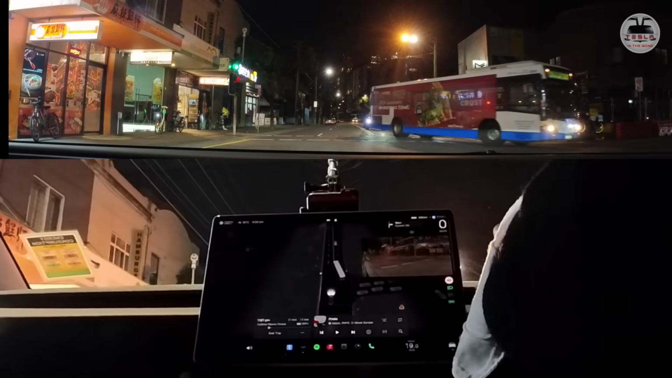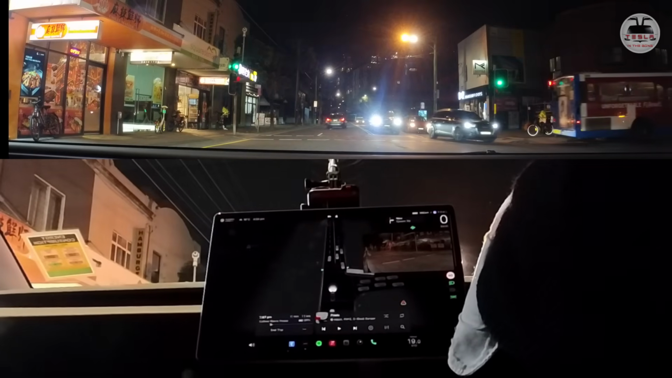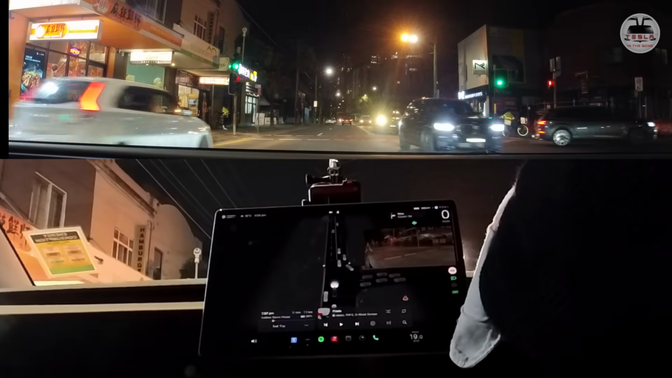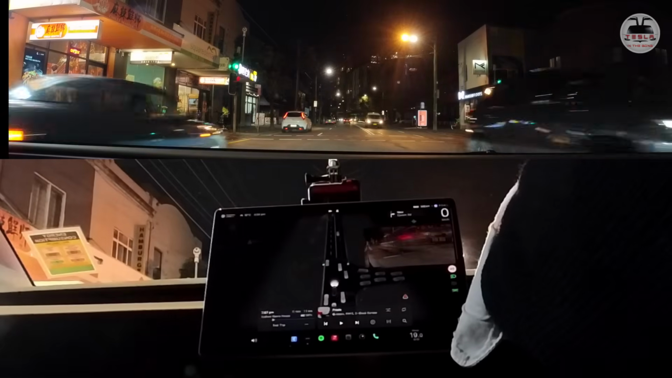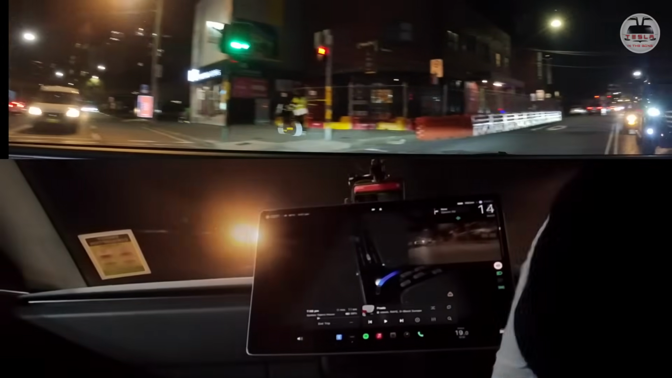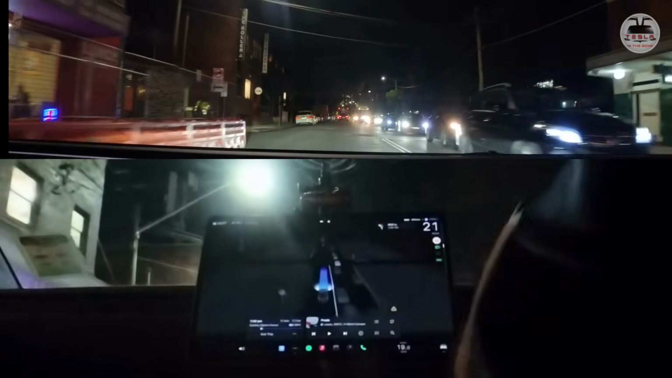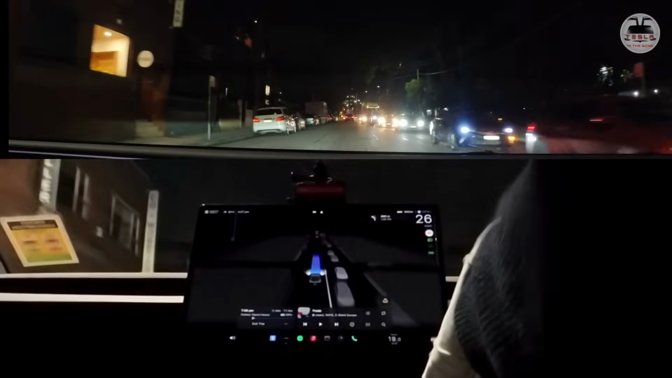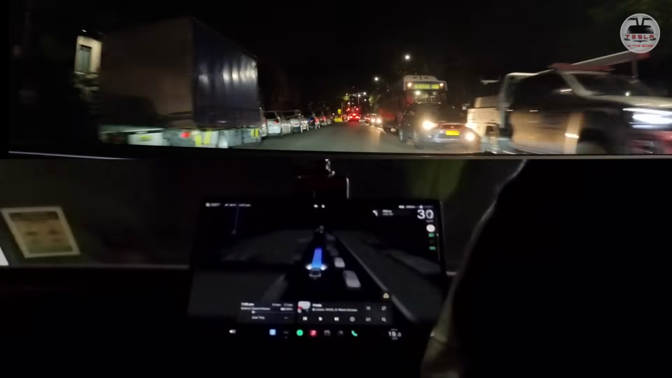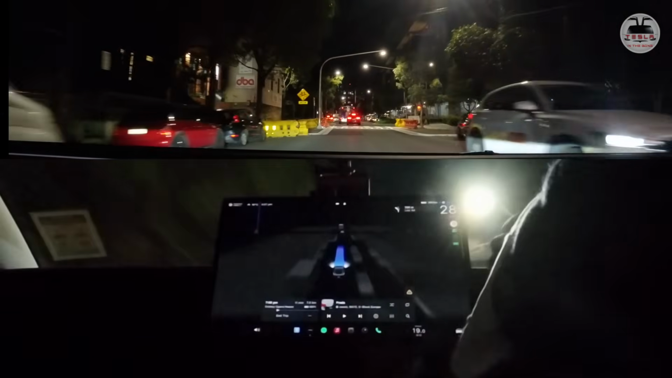Oh, it's waiting for that bus to pass. We're still in green. I'm going to be ready to take over and go as soon as this traffic goes. My God, Elon, you madman. Oh my God. To paraphrase Elon, right now I want to say these words. Oh my effing God. Oh God, that was just too cool. Oh my gosh, this is too cool.